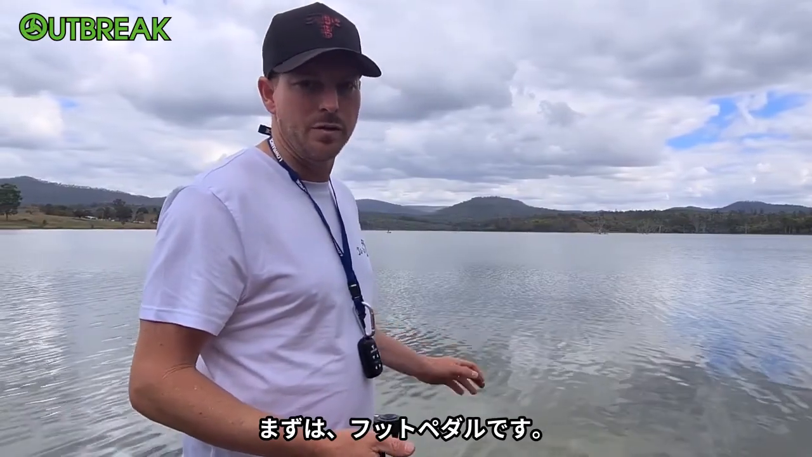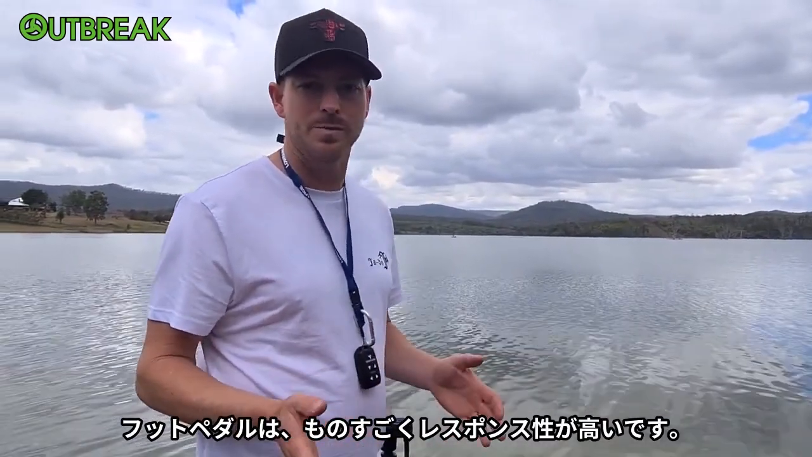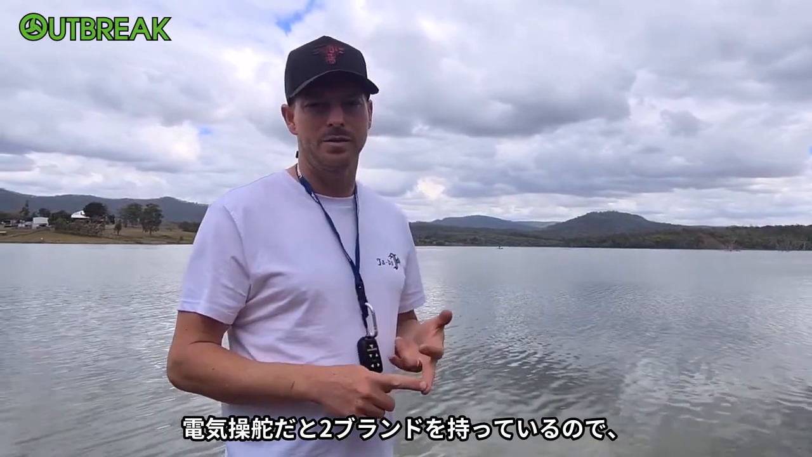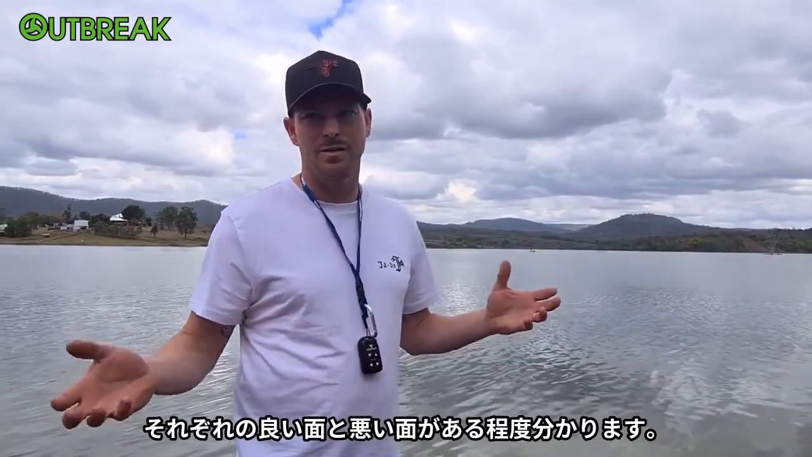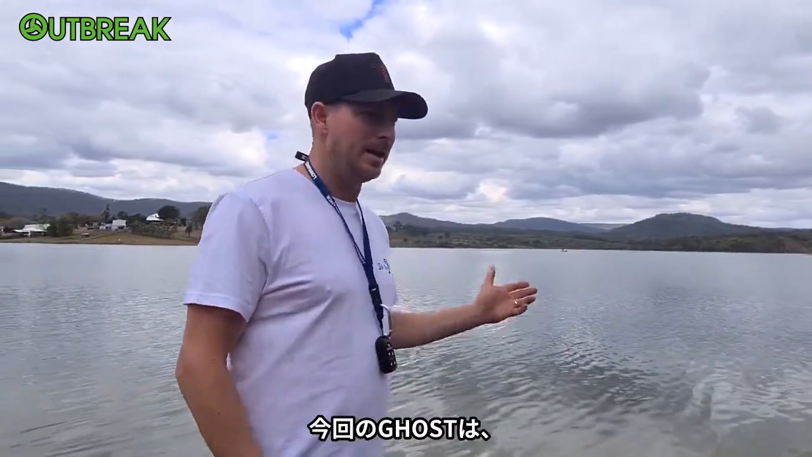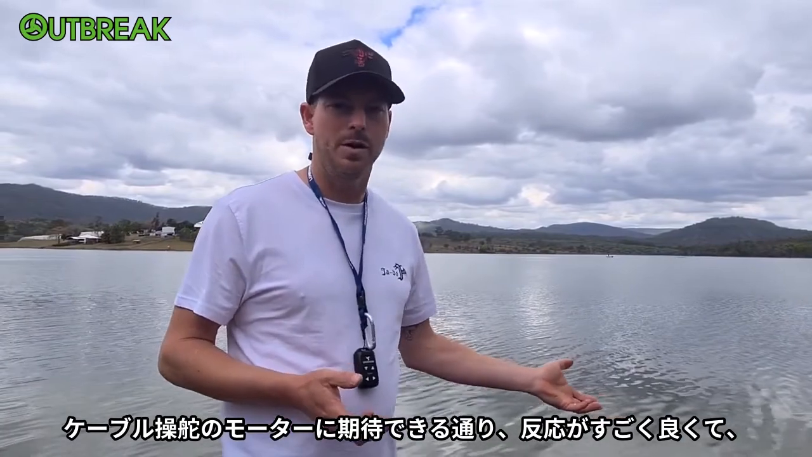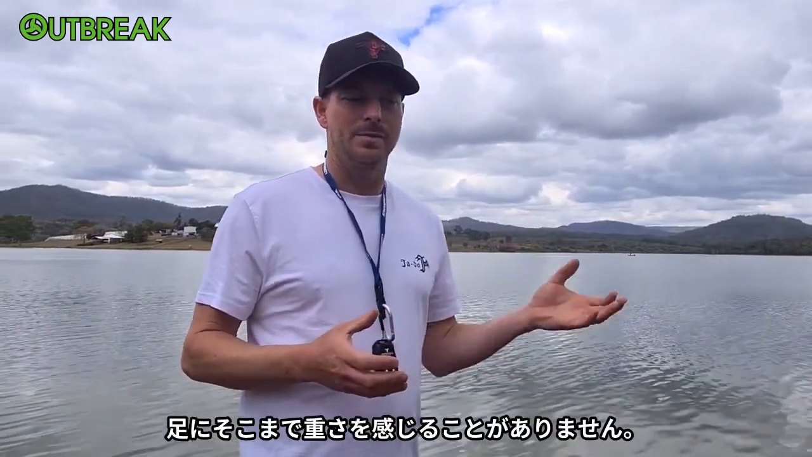We're going to do a bit of a review on the Ghost here, on the foot pedal. I found that the foot pedal is super responsive. I've had a fair few different motors: 3 different brands of cable steer and 2 brands of electric steer. So by using both, you get the good sides and bad sides from both. With this motor, the foot pedal is super responsive, as you would expect from a cable steer type of motor, but it doesn't have so much weight under your foot.